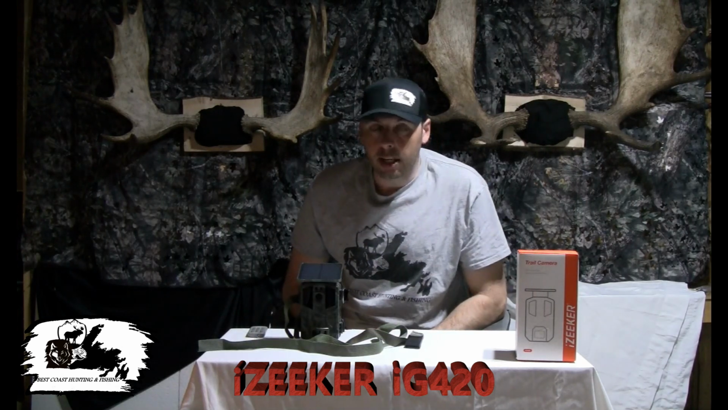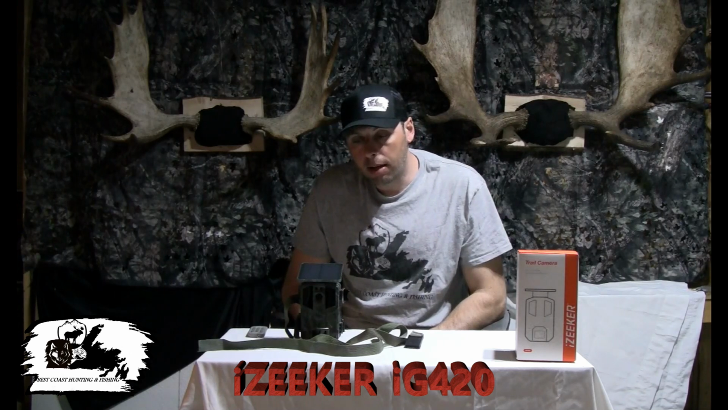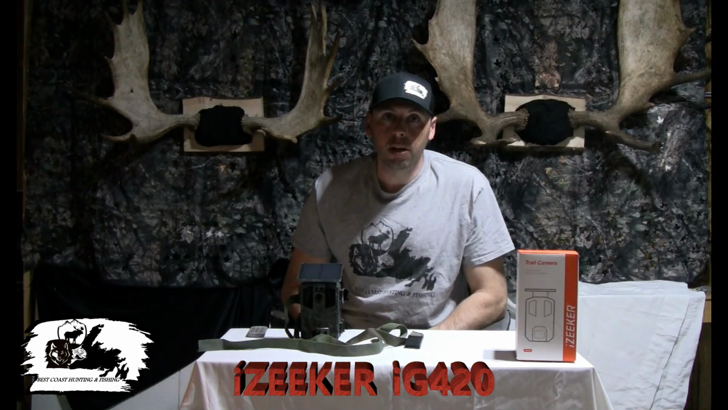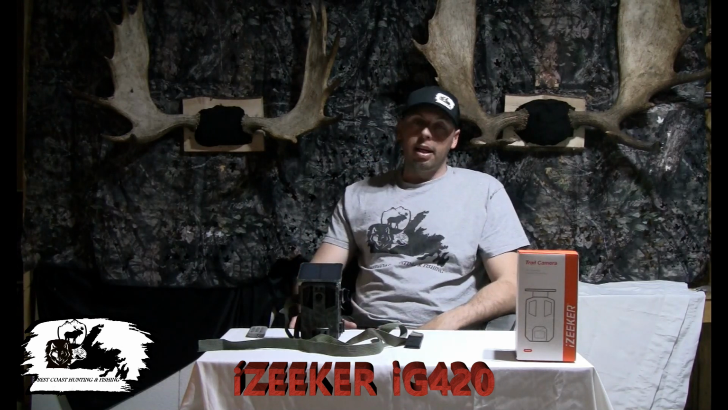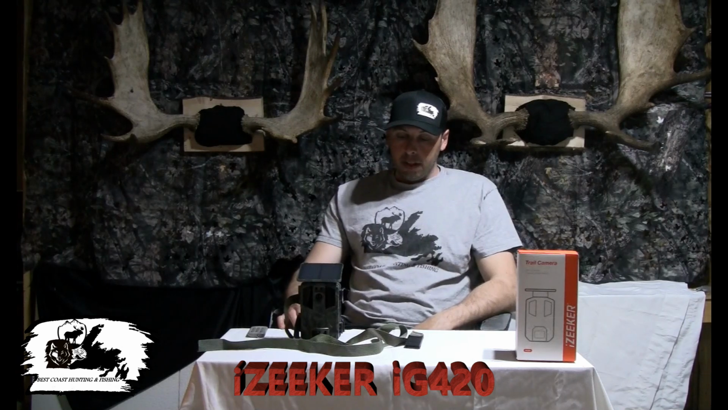Daytime footage on this camera was really good. I was very pleased with the daytime footage on this camera. iZEEKER made a camera that gives you very good quality daytime footage. Nighttime footage, well, we'll get to that, and I'll show you some of it too, just so you can see what you would be getting.